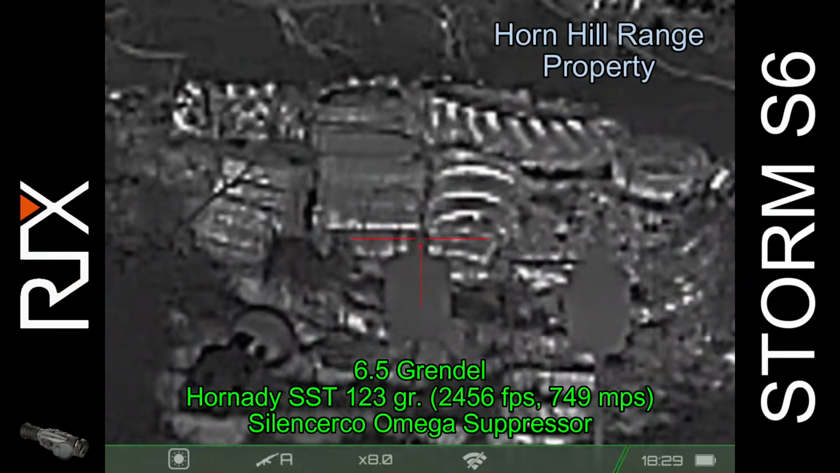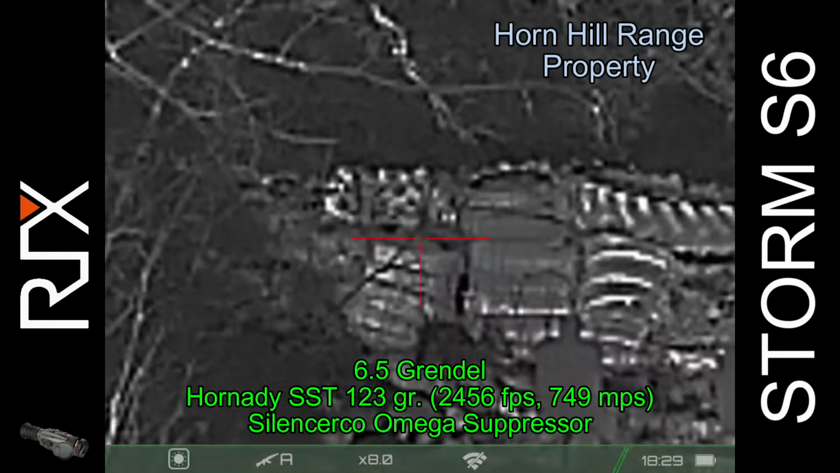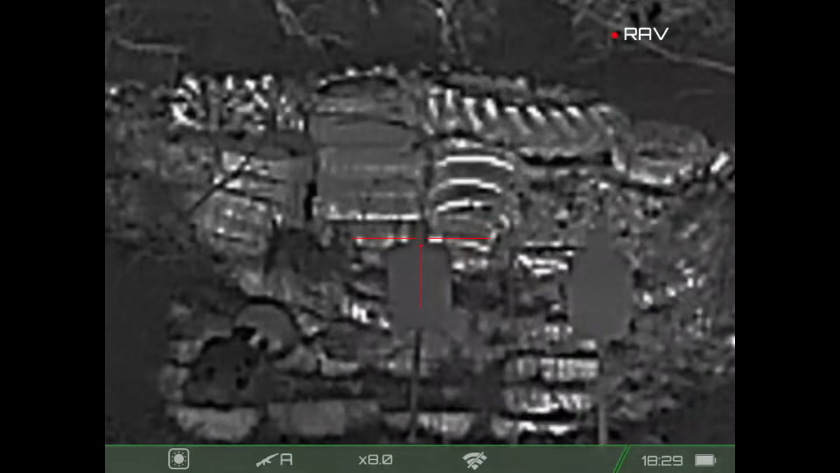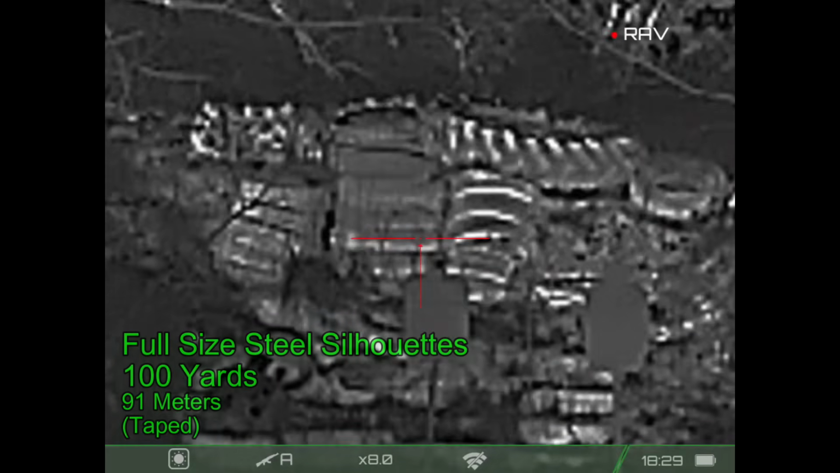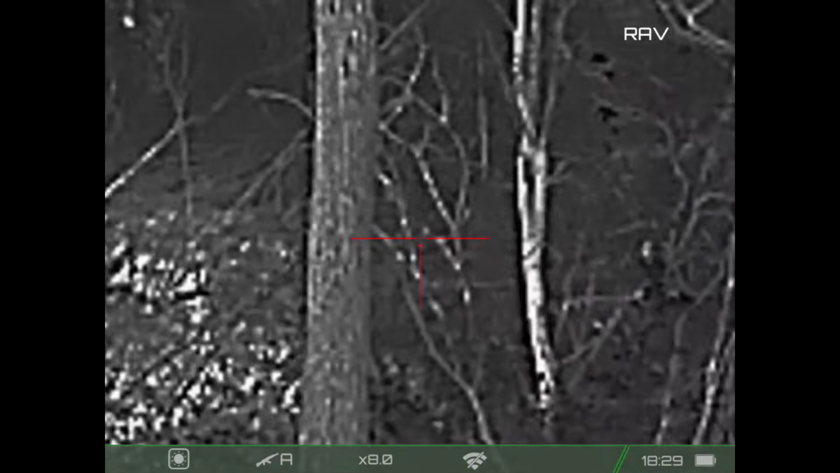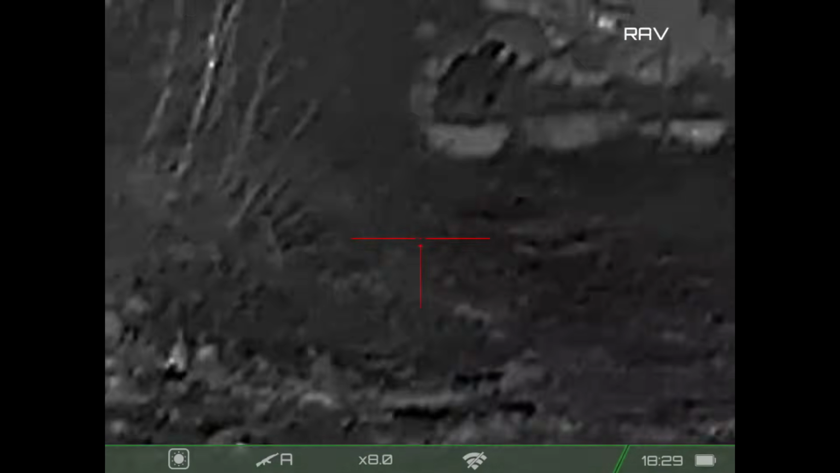A few nights later, I'm out with my Rix Storm S6. I'm back at the range. I'd had the scope off the rifle, and I wanted to check zero. It's a little off to the right. And sure enough, we're slightly off, so I'm going to make a one-click adjustment to the right, and I'm good to go.